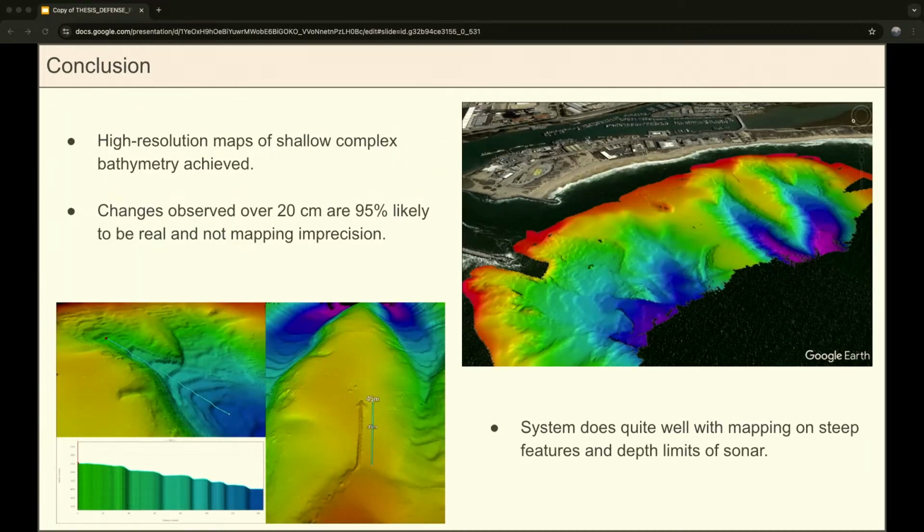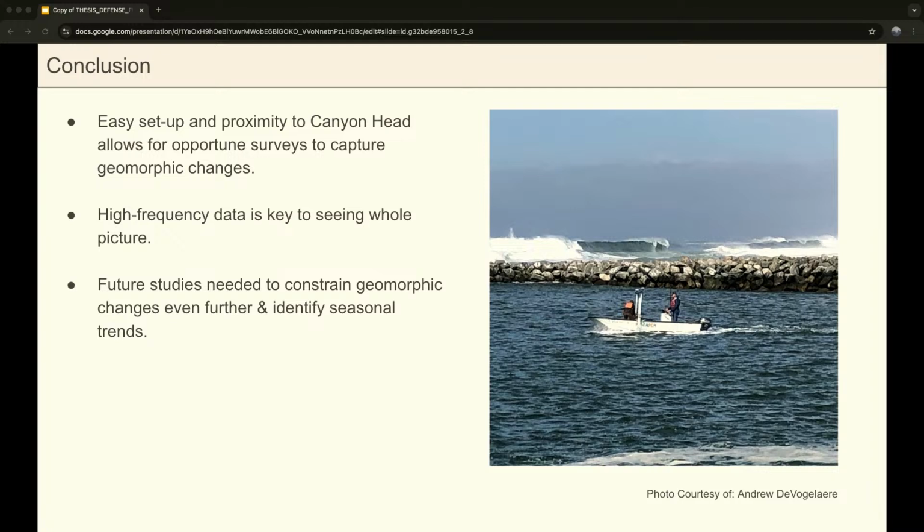So in conclusion, the system was obviously assembled, and we achieved these beautiful high-resolution maps of the shallow complex bathymetry. And through the precision testing, we can be 95% confident that the changes observed over 20 centimeters are likely real and not just mapping uncertainty. And then the system also seems to do quite well at mapping on steep features and the depth limits of the sonar as a whole over the canyon head. And then finally, the system can be set up within just a few hours, and it's relatively turnkey.